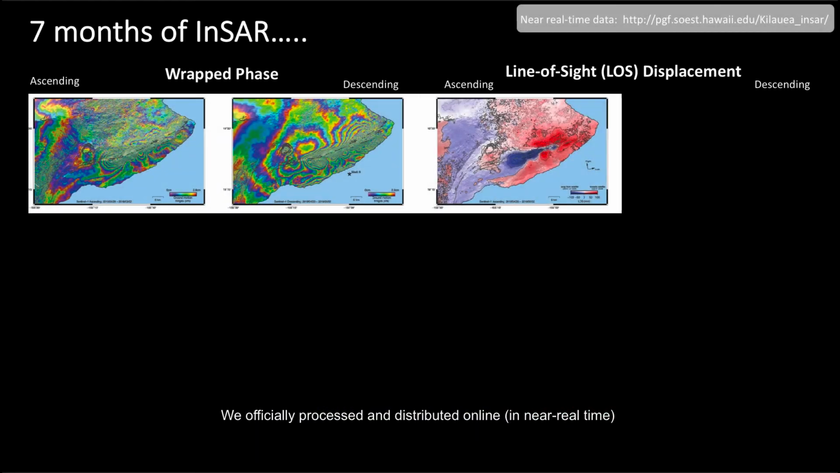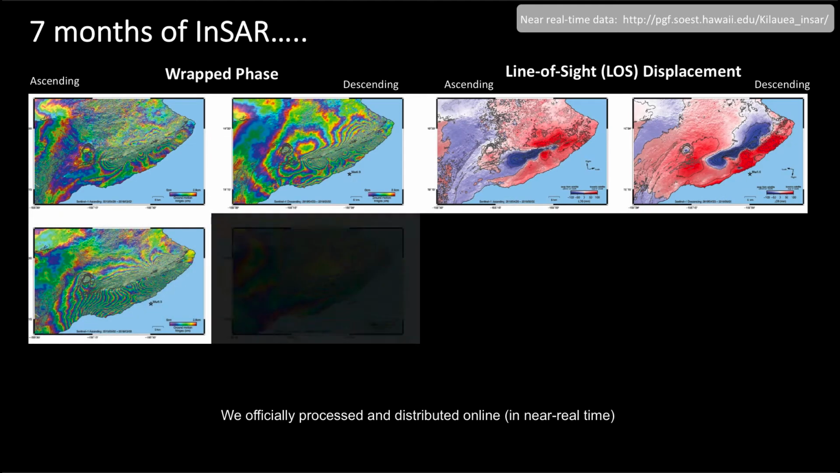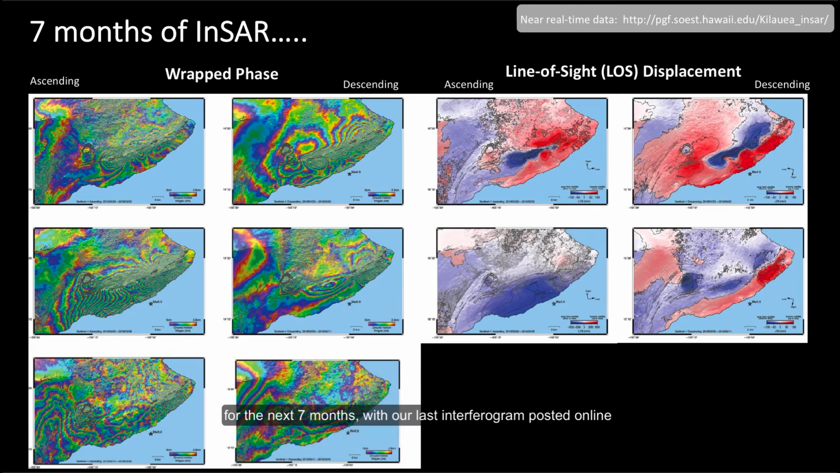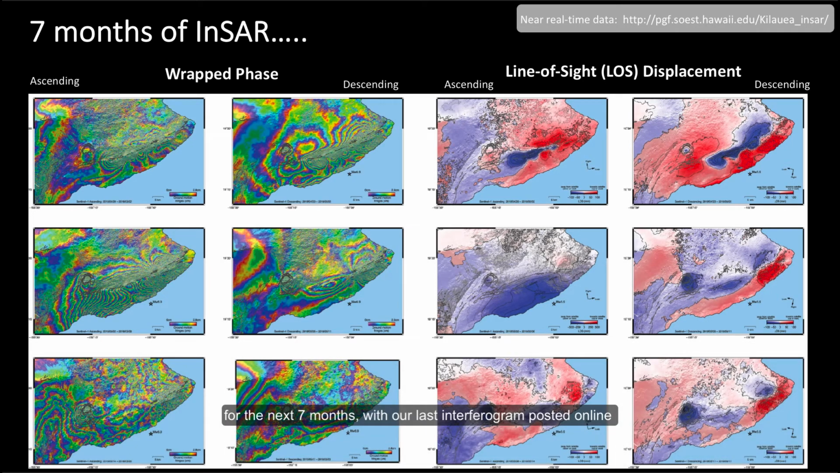We officially processed and distributed online in near real time our first interferogram on May 2nd, and continued this approach for the next 7 months with our last interferogram posted online on December 7th, 2018. These data are available on the Pacific GPS Facility website that's shown up in the top right corner. Each interferogram was processed with open source software GMT SAR and was posted on the web within 4 to 6 hours after the data were made available by ESA and then processed by our group.